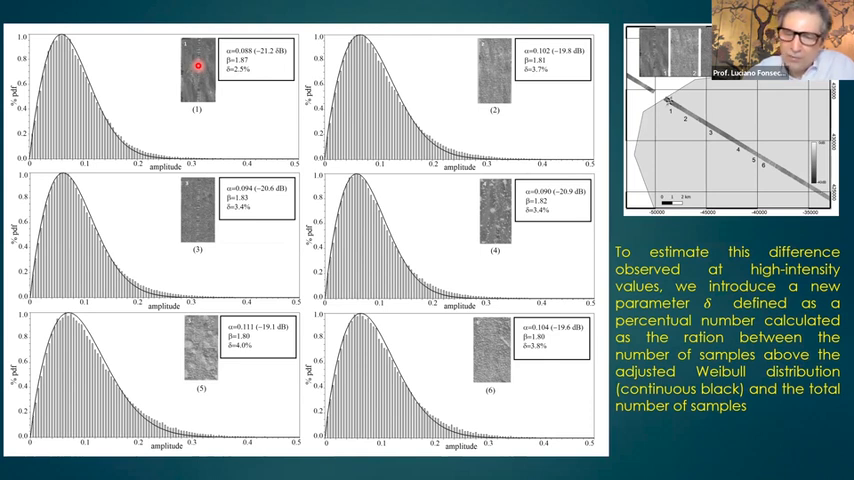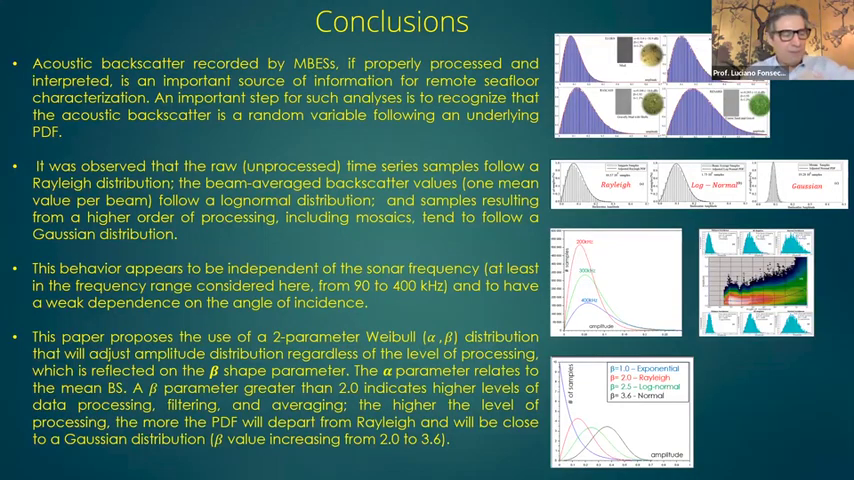So using that statistical analysis is helping us avoid rhodolite areas. Okay, I'm talking too much, so I'll just wrap up with some conclusions.